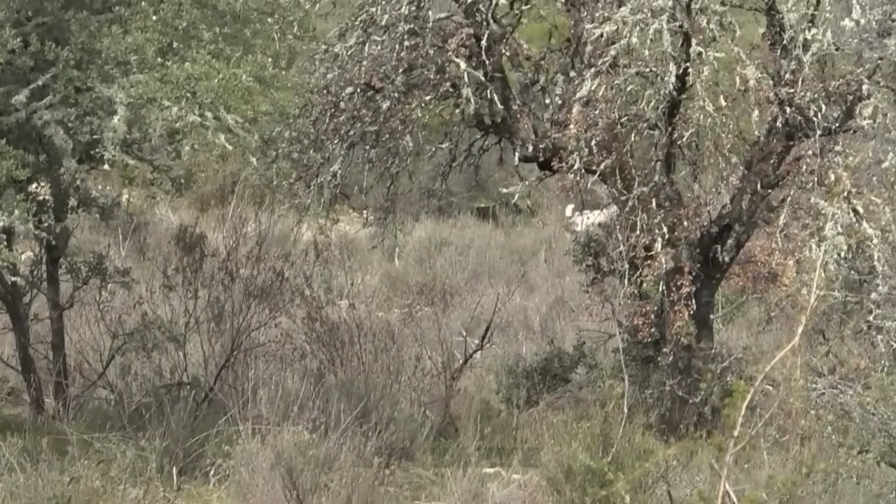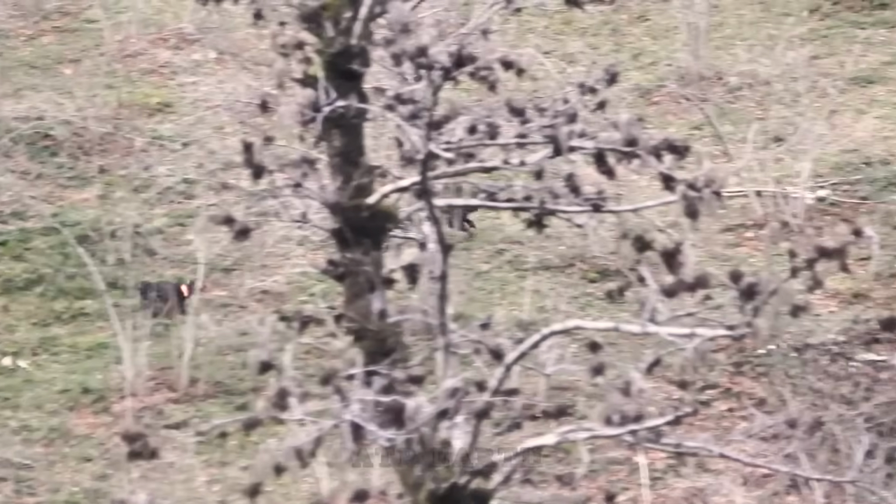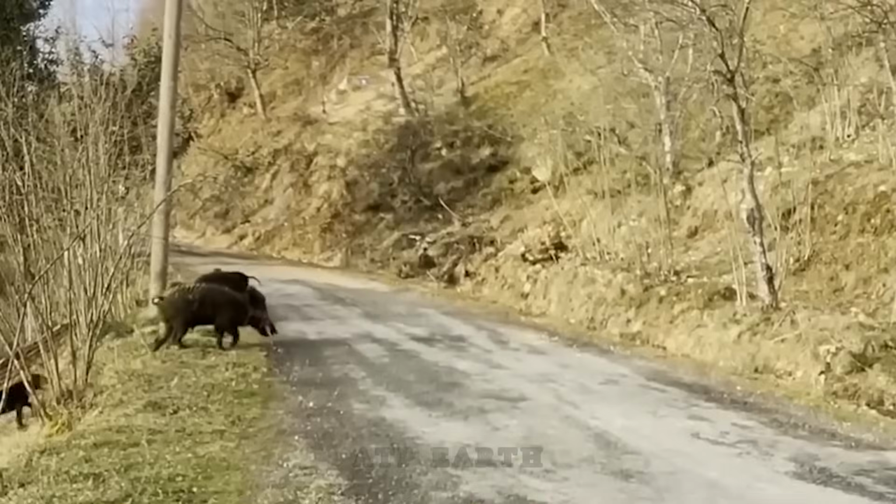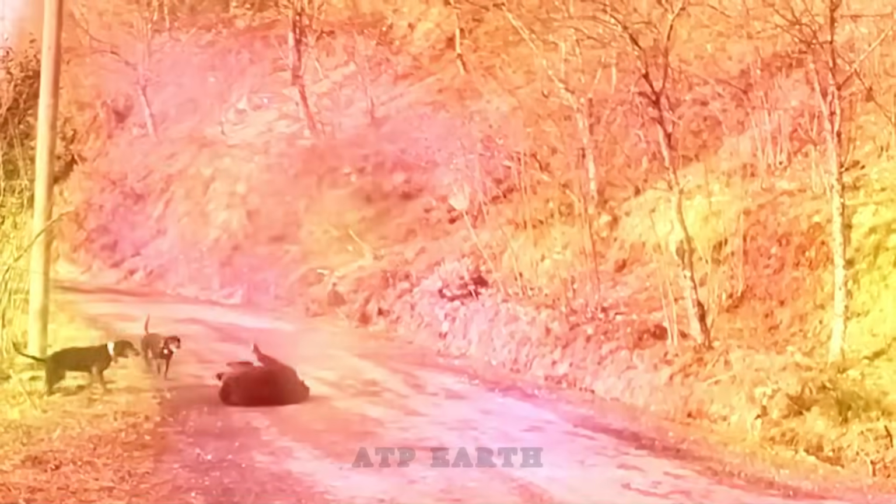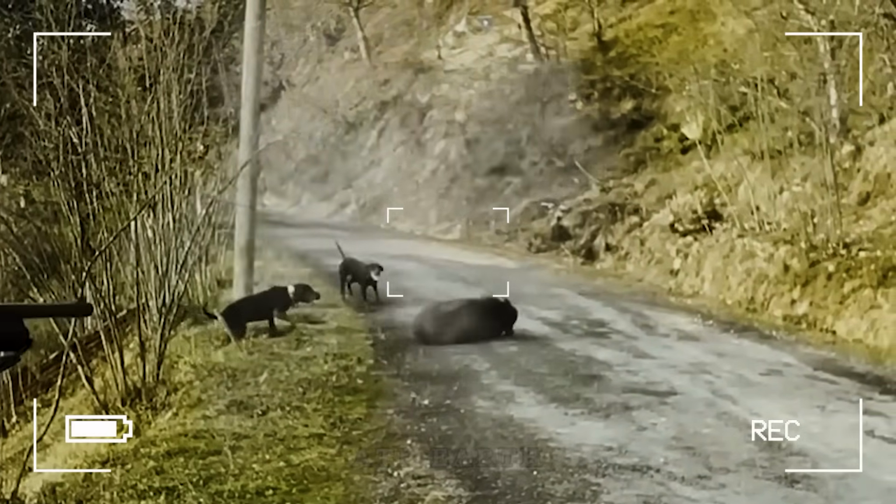Not long after, barking echoed, the first target had appeared. It was fleeing at breakneck speed. But how could it possibly win? In just a brief moment, I fired a single shot that completely brought the wild boar down. Look at that, it's no small boar. With a body like that, it must weigh dozens of kilograms.